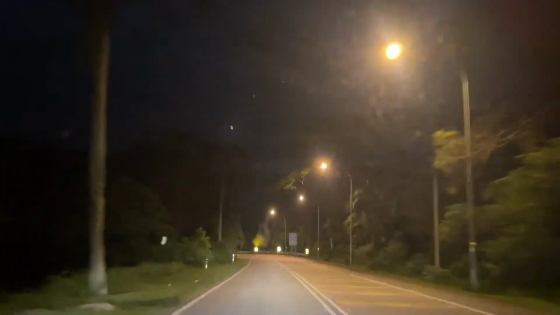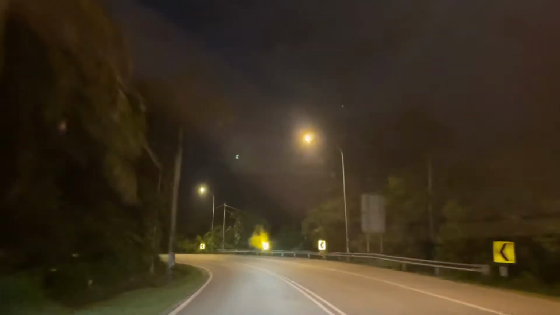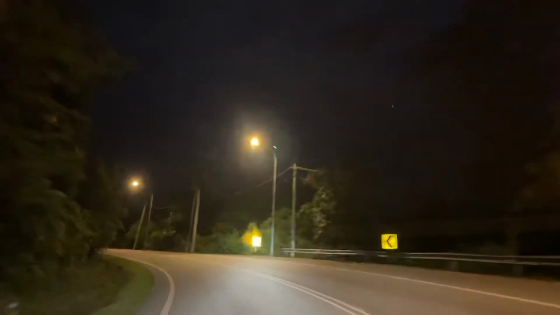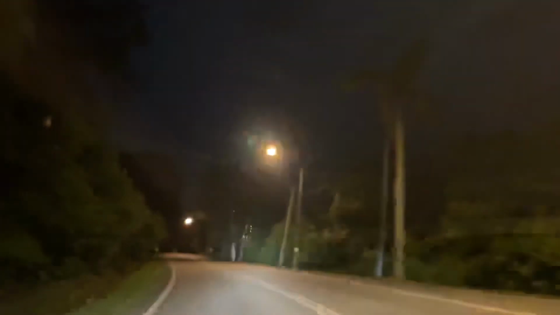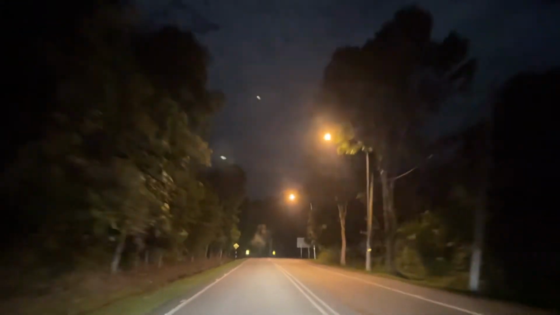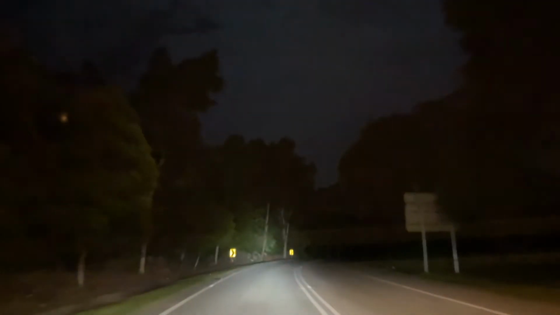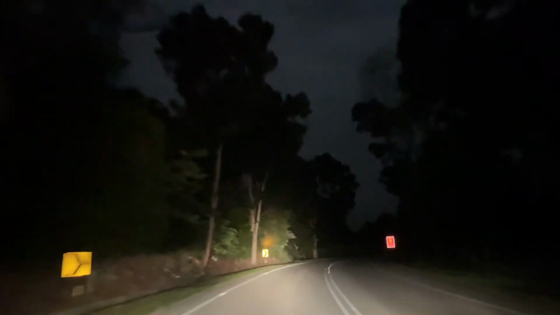Well, 5 years ago, there were no street lamps here, and the road was in total pitch darkness. That was like a really good time or a good moment to check the performance of the headlamps.